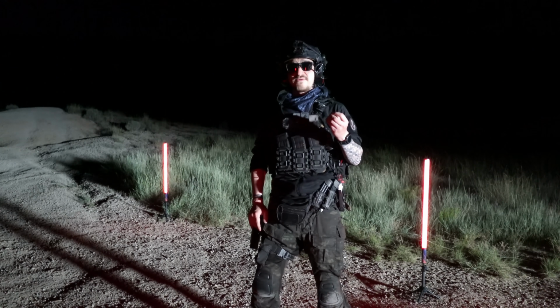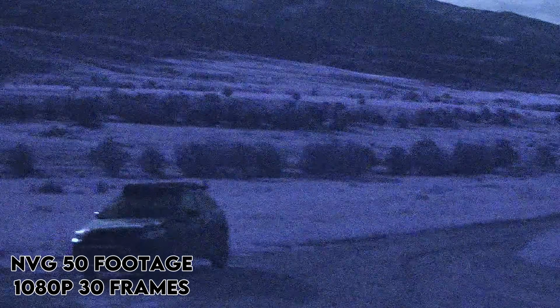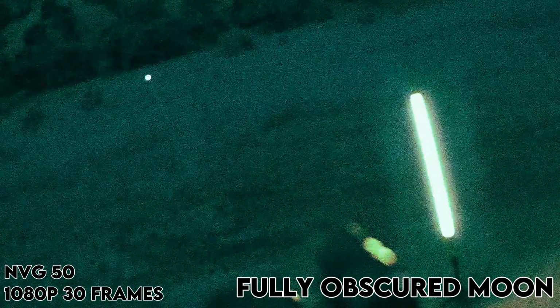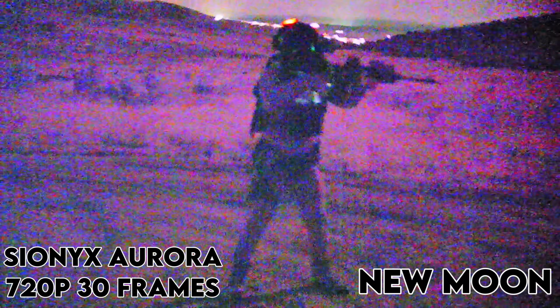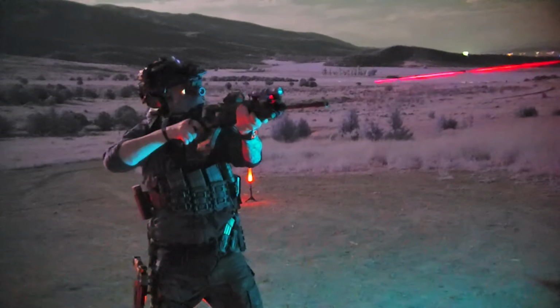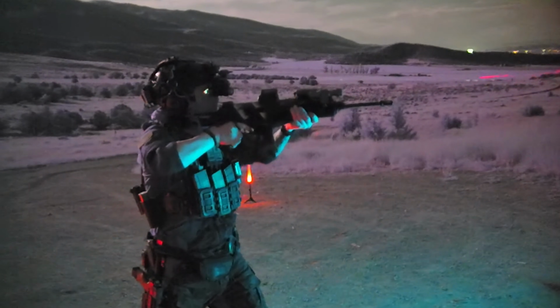As far as low light performance goes, it's rough. It really depends on the ambient lighting. Tonight we have a full moon and a lot of ambient illumination to make sure the footage is clear. However, once you start to get past about a half moon or below, your picture starts to degrade a lot, to the point where it starts to become unusable. As far as a new moon, no light, no ambient illumination, just stars, it's unusable. But if you're airsofting in a neighborhood or something like that, then there's going to be enough ambient light that it will work for you.